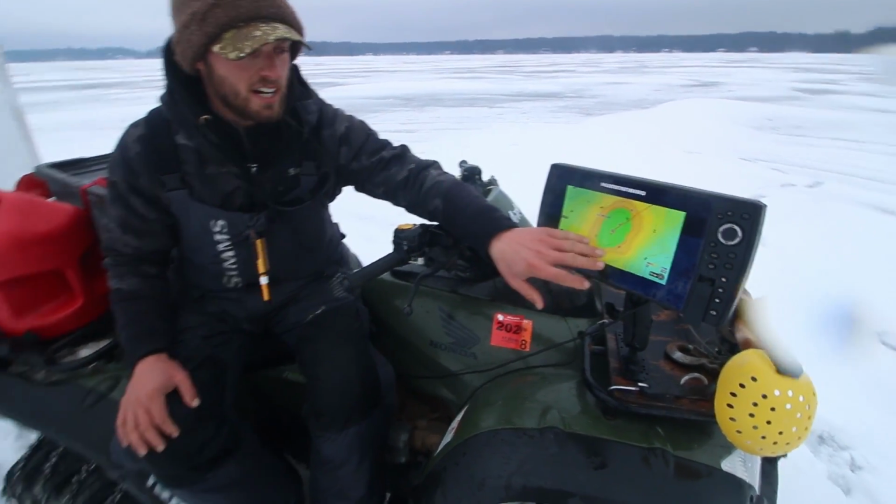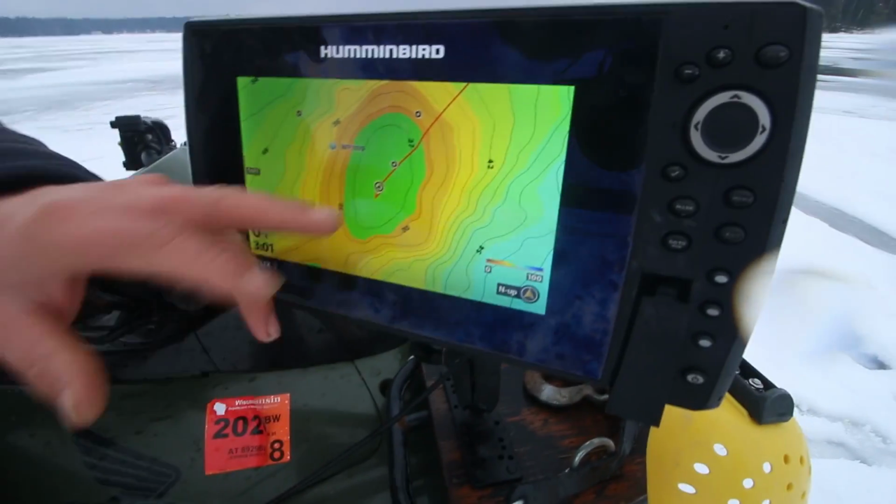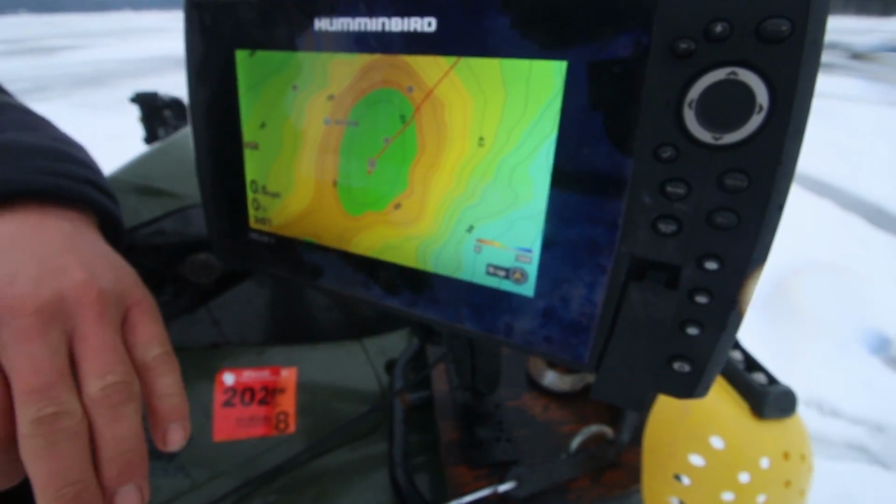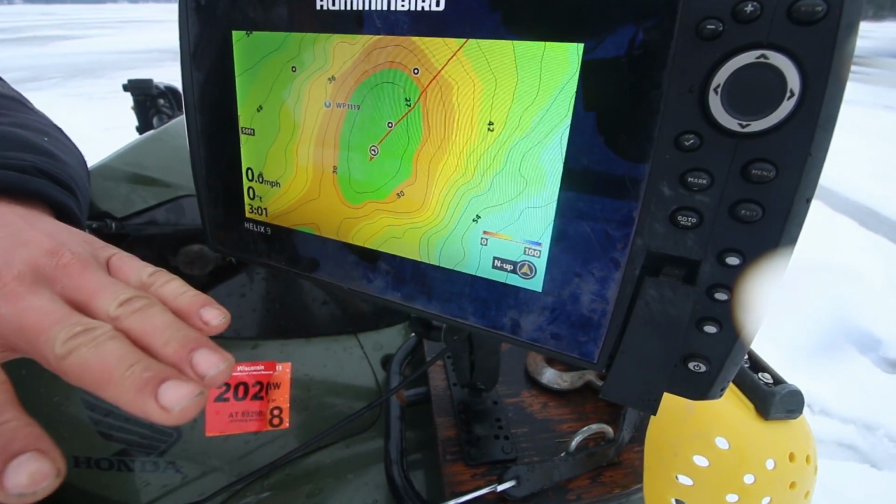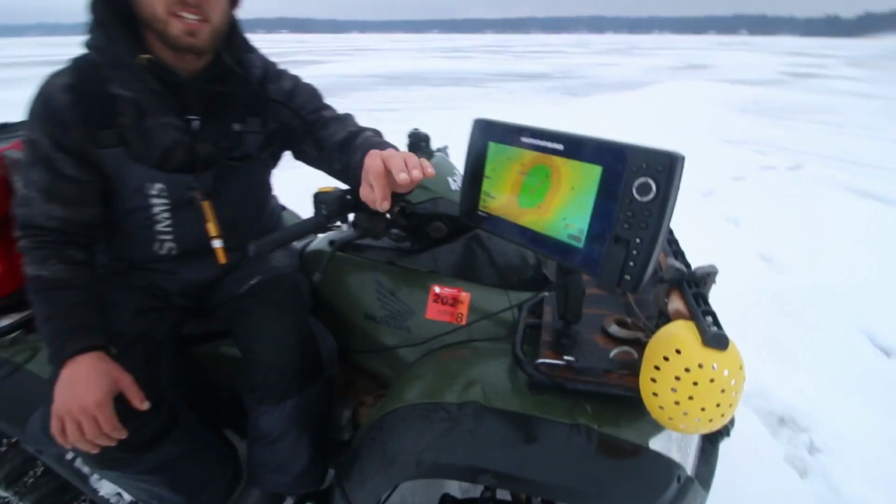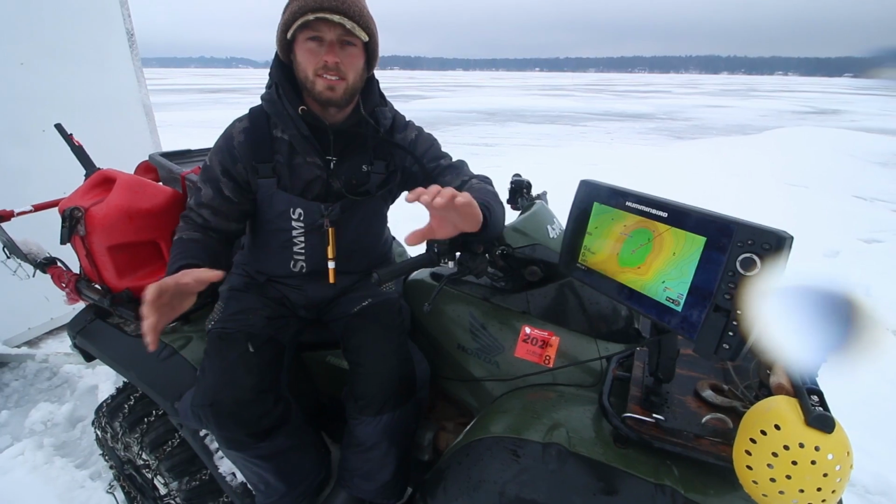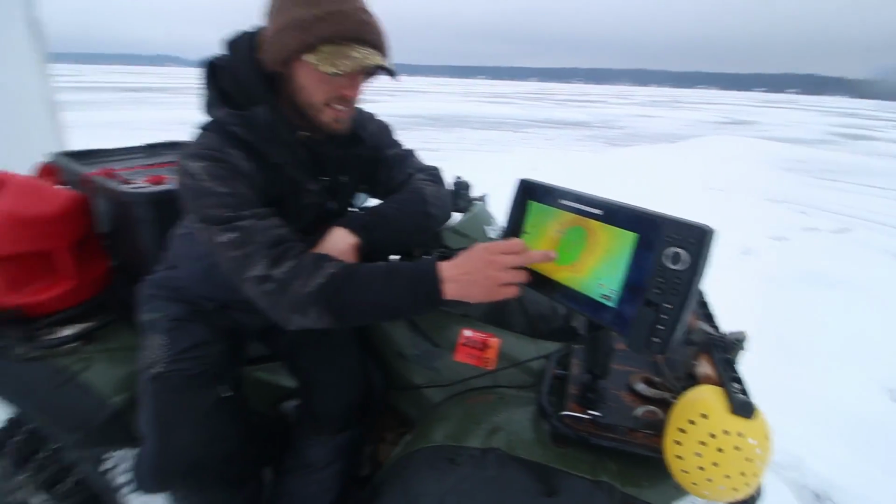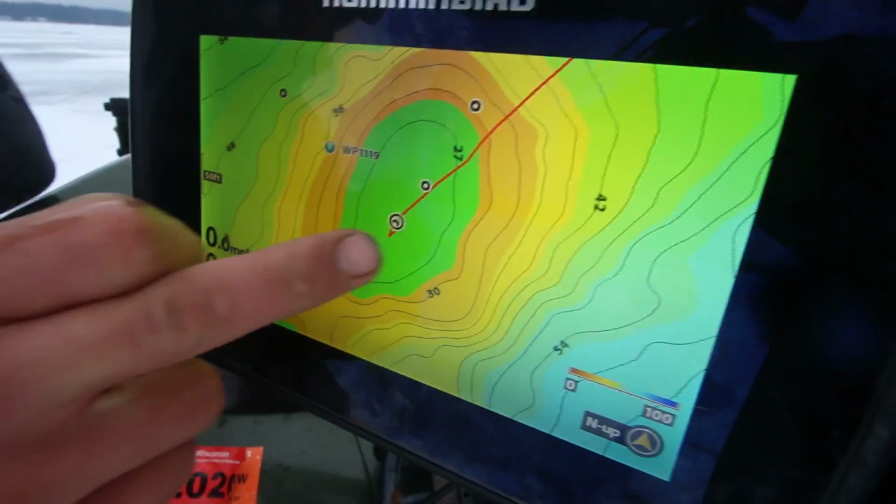And here we have on the Humminbird a spot which I've auto charted. Now Lake Master does a phenomenal job. They definitely have the best maps on all the bodies of water that I fish, but there's always little things that Lake Master misses, or little unique features to a piece of structure. So here we're on an extremely small, tiny little hump right here.